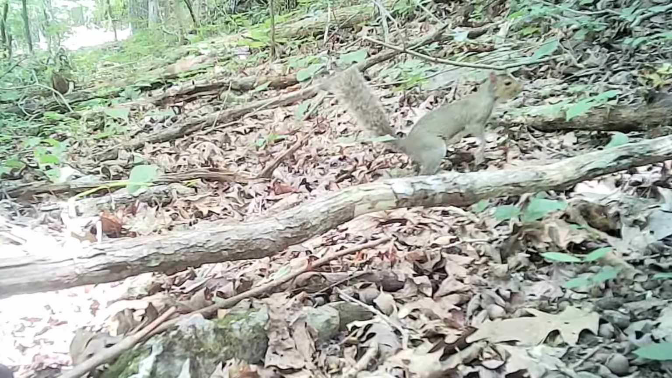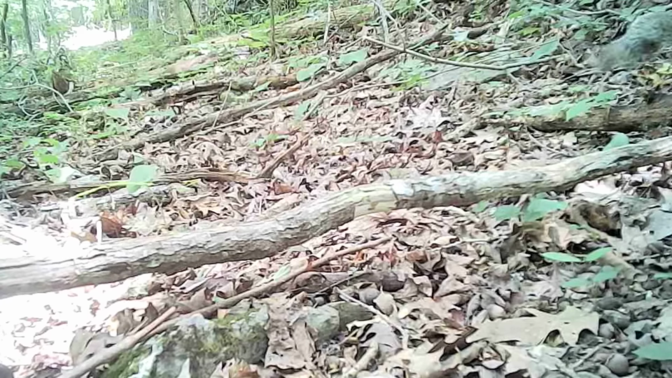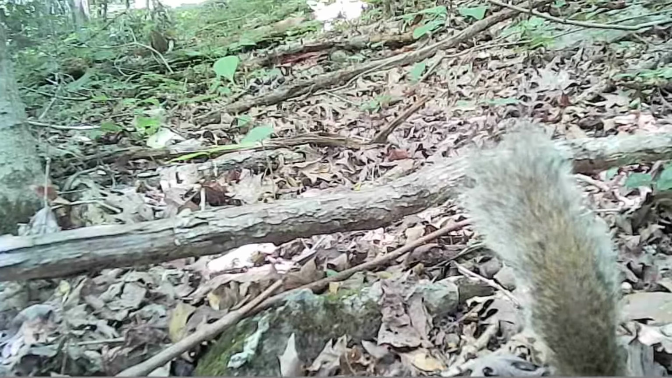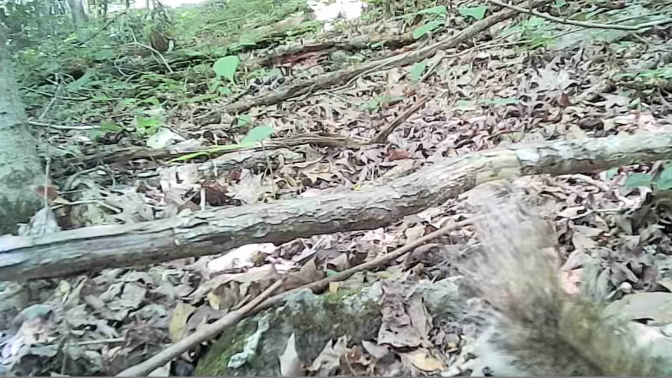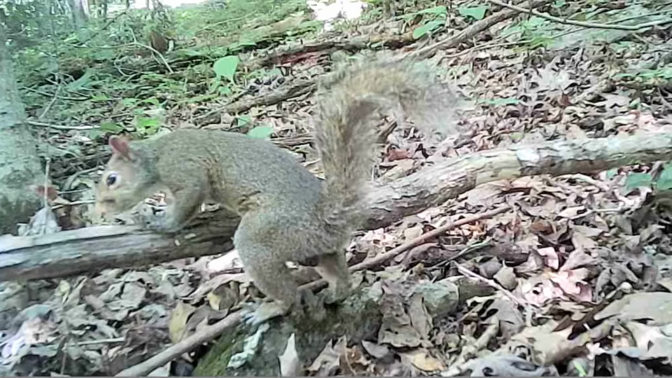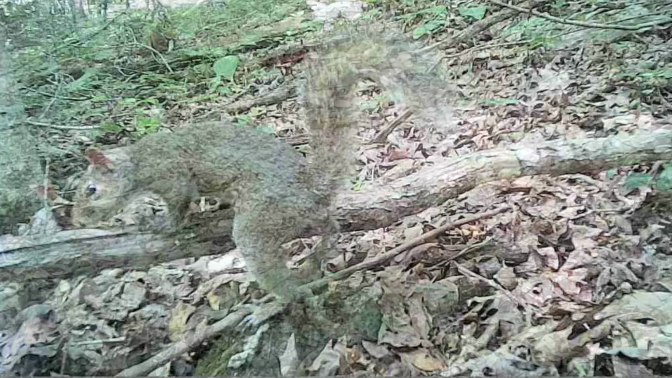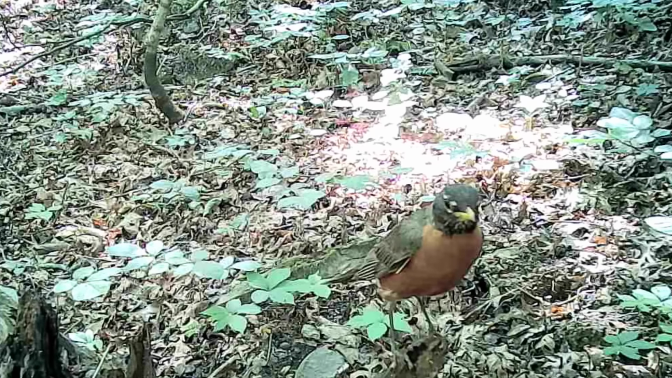And down at the acorn pile, I got on camera this week old Mr. Squirrel. Of course, he's always coming through here sometime or another. Loves to prowl in it. Down at the stump, there's a little robin sitting on the stump.